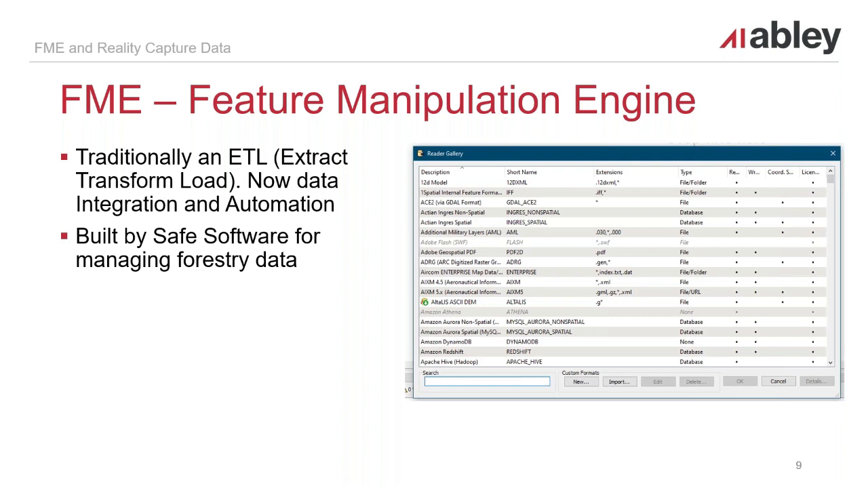So it was built by a Canadian company called Safe Software, and originally when it was built, I think 20, maybe even 25 years ago, it was built to manage forestry data, and it was built to read in this proprietary data format from the British Columbia Forestry Service and convert it into a more readable format. And then the founders of the company realized that, hey, this is actually a really valuable tool to have, so they expanded it.